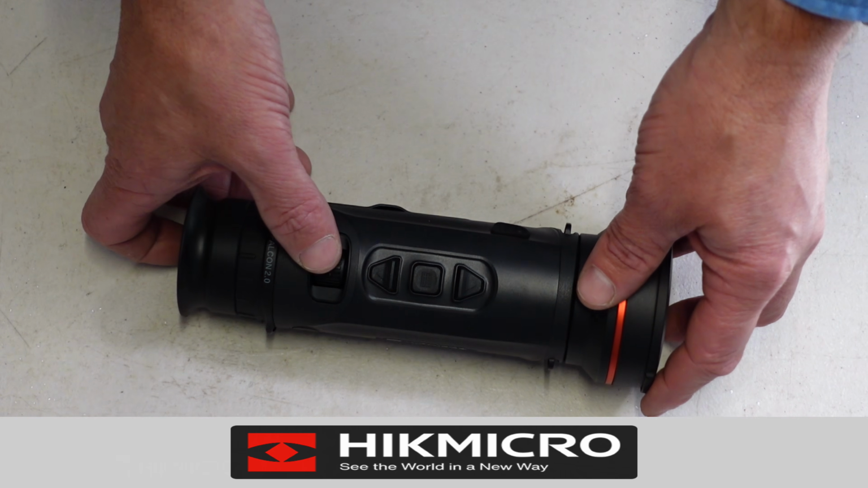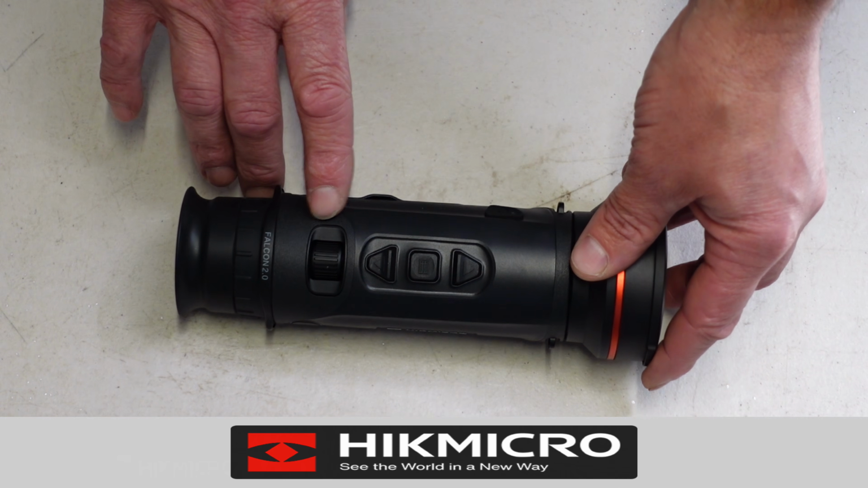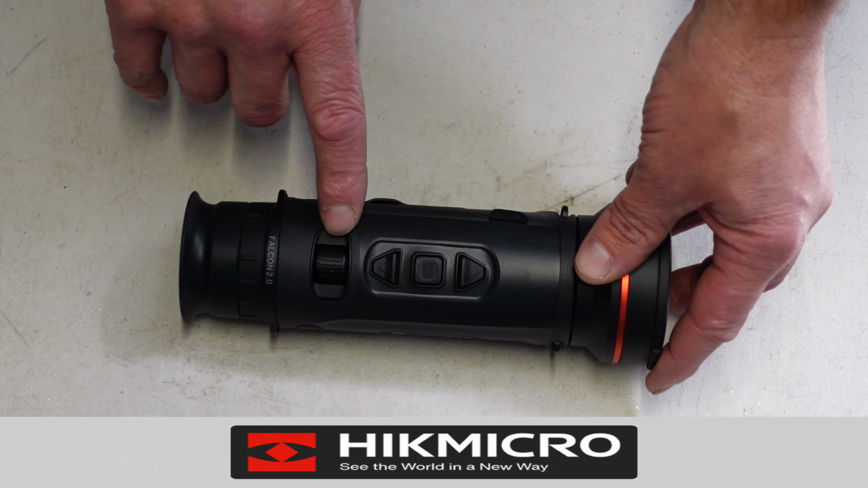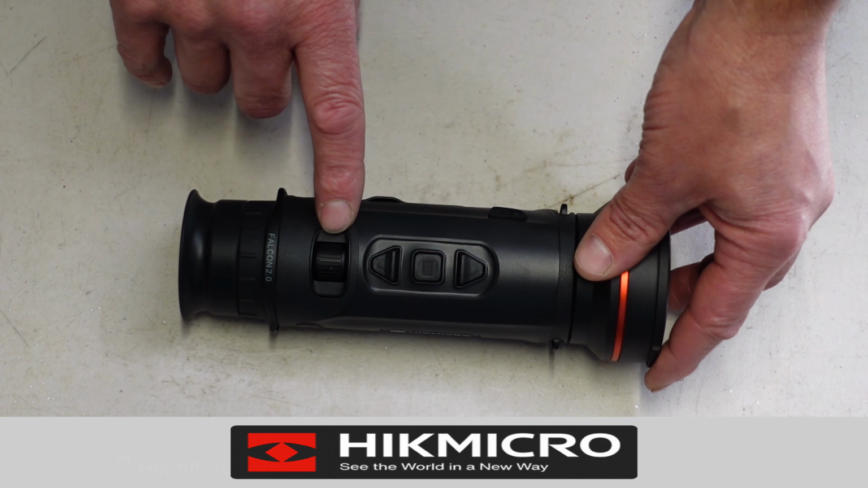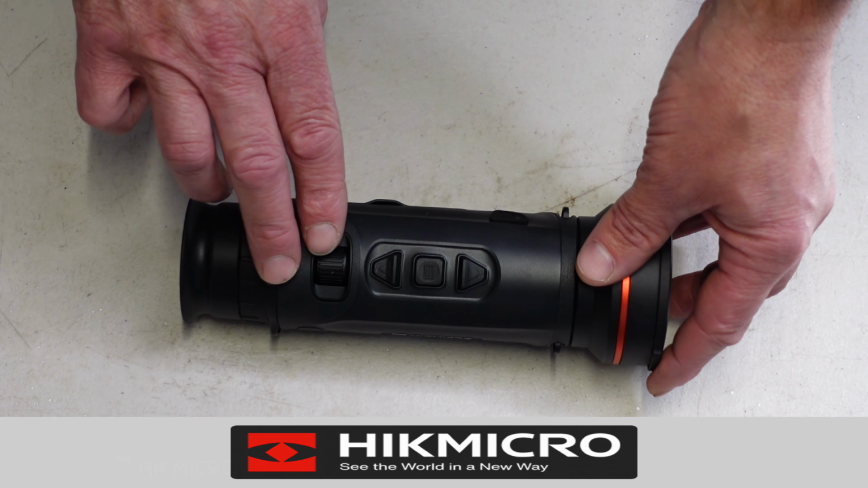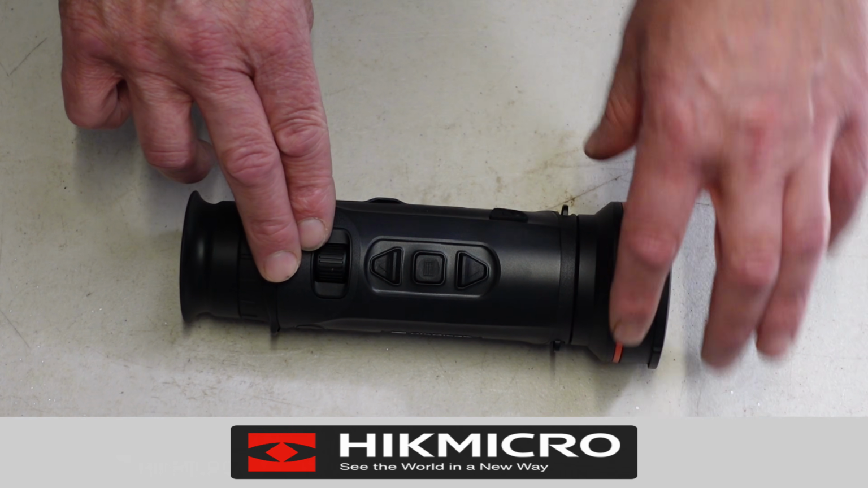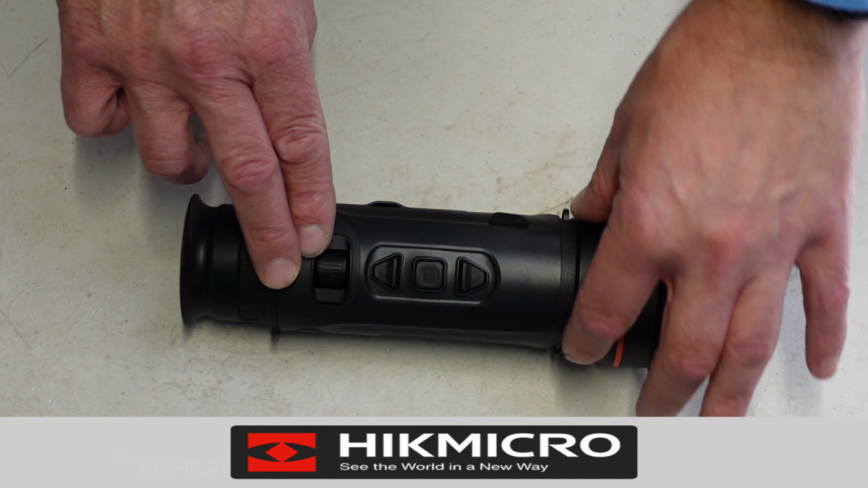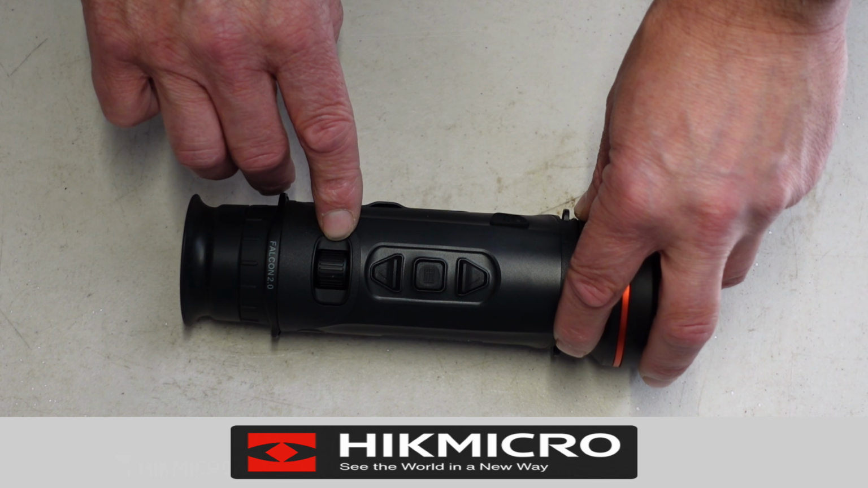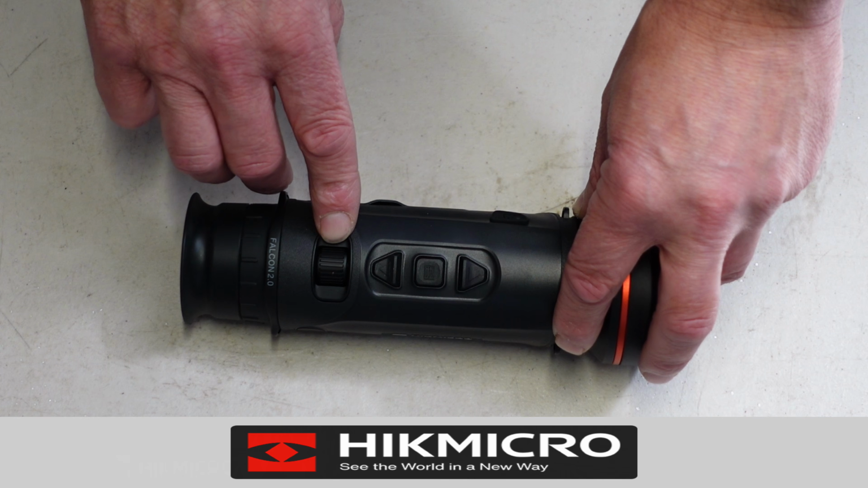The next thing on the rear is this little scroll wheel. Now this is a feature that I really love on this thermal monocular. It becomes a single-handed use optic. Whereas with most of the thermals that I've used on previous occasions, to adjust your objective lens focus, there's a bezel on the front here and you rotate that and adjust your focus. Well, that's been moved to here, which is very easily accessible using one hand.